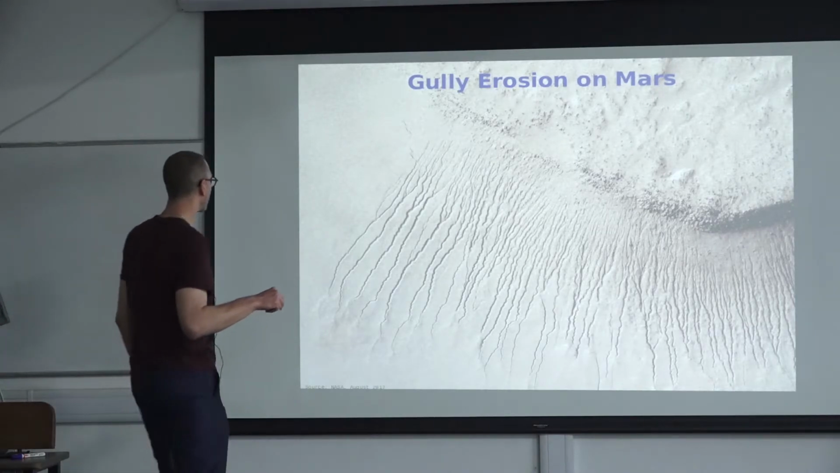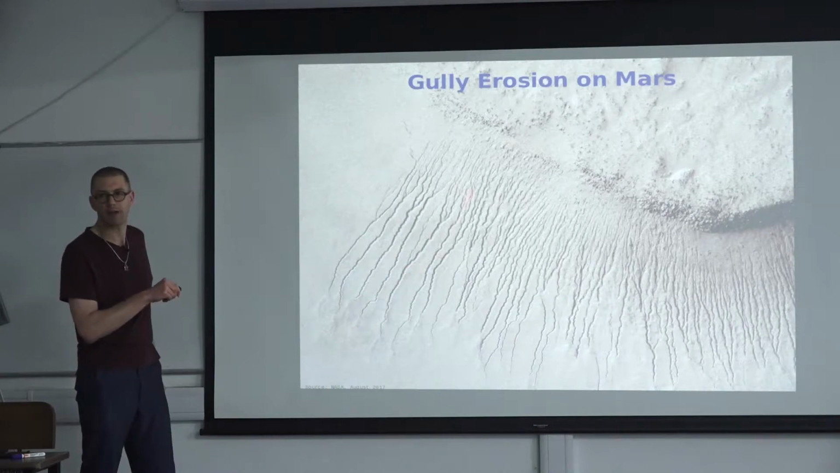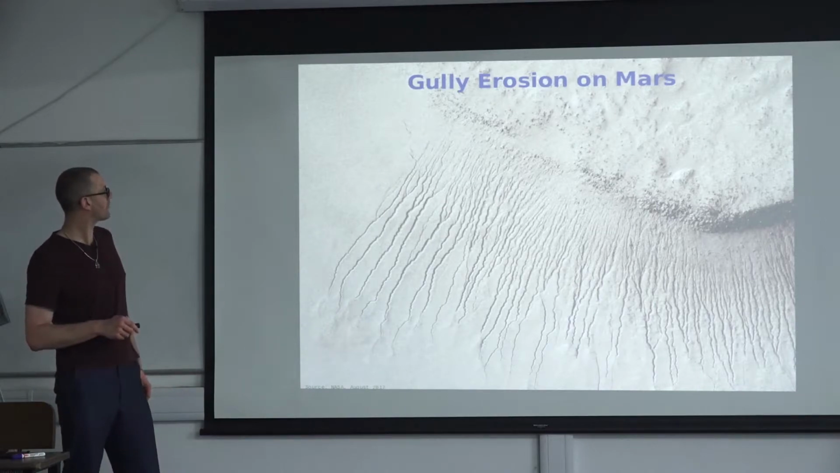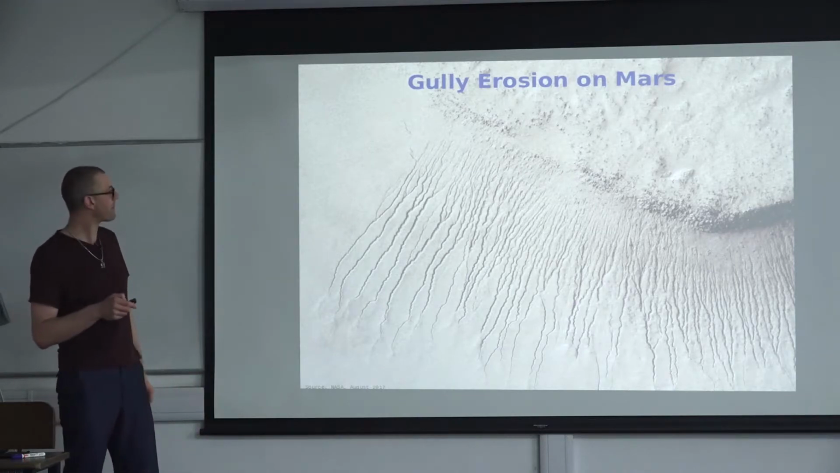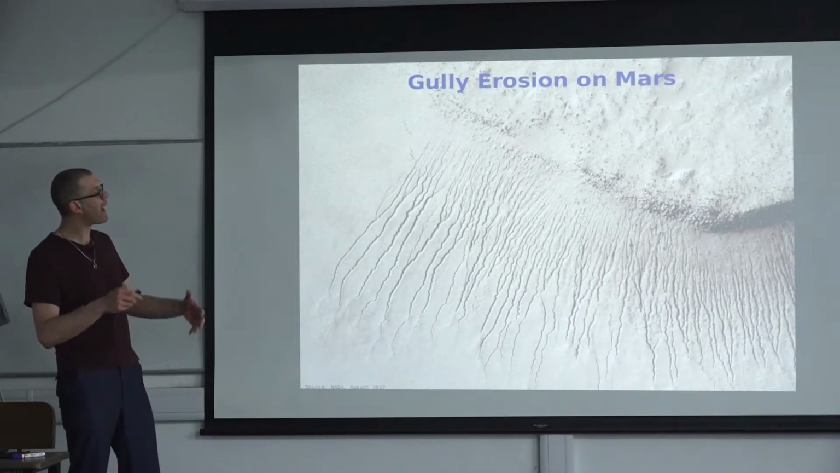Those channels are actually fairly large. These are a couple of meters in width at these scales. Yeah, there's no scale on there. But these are features on a hill slope, another application of digital elevation models for mass movement.